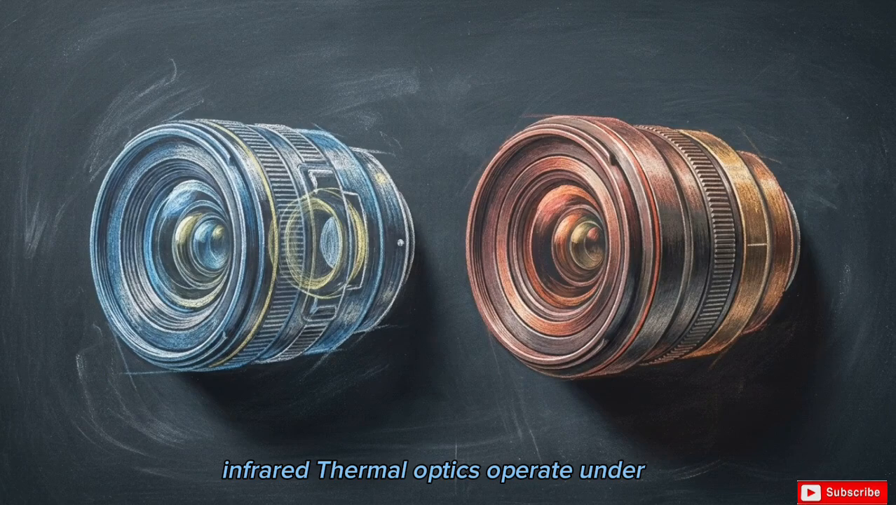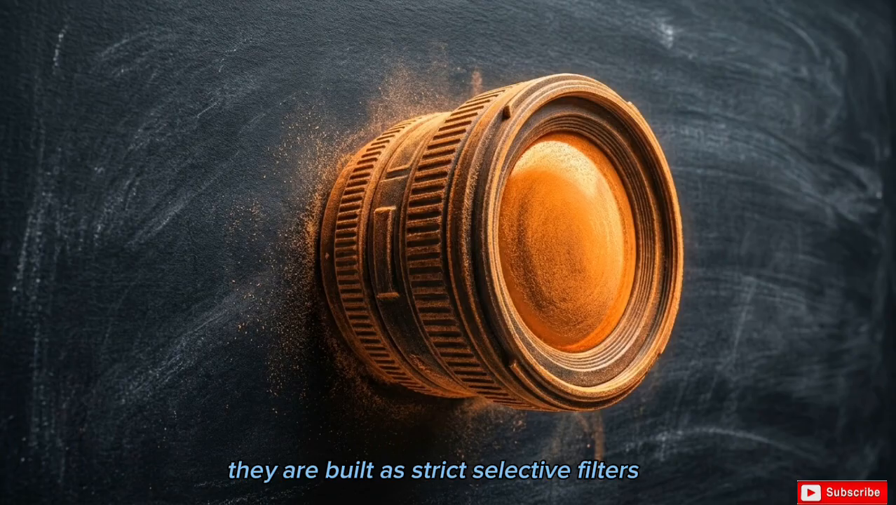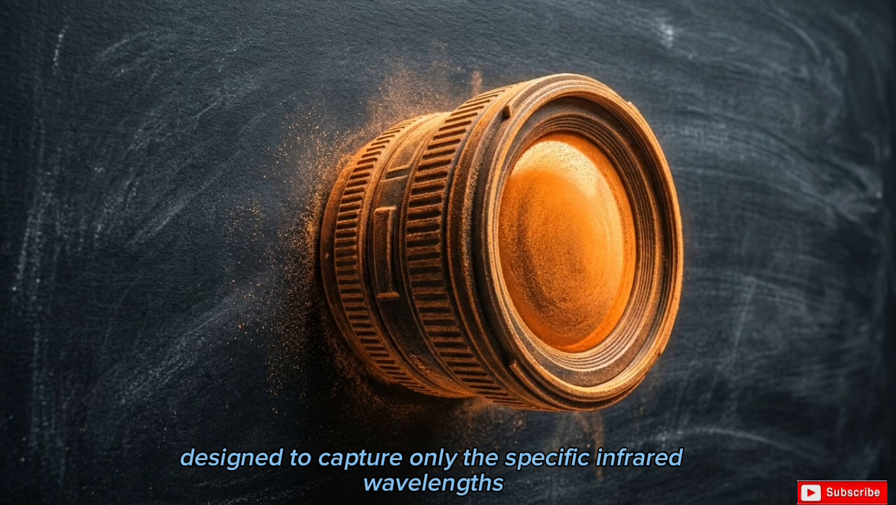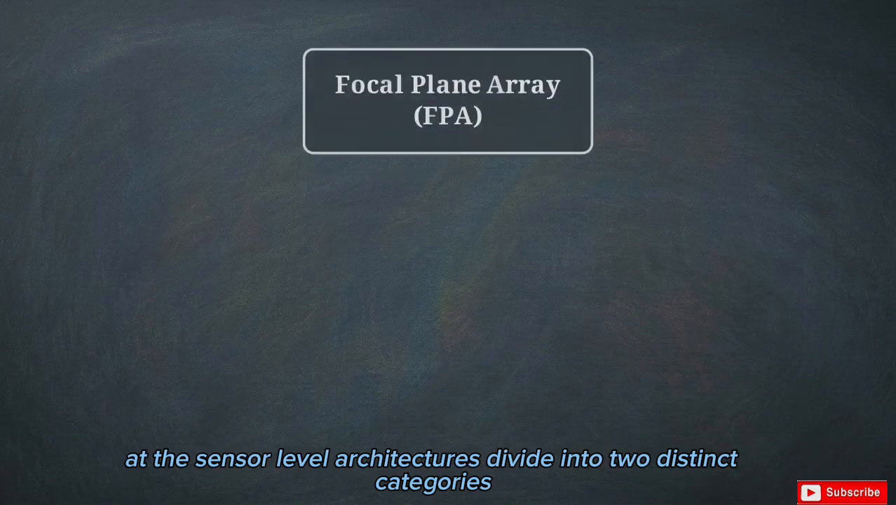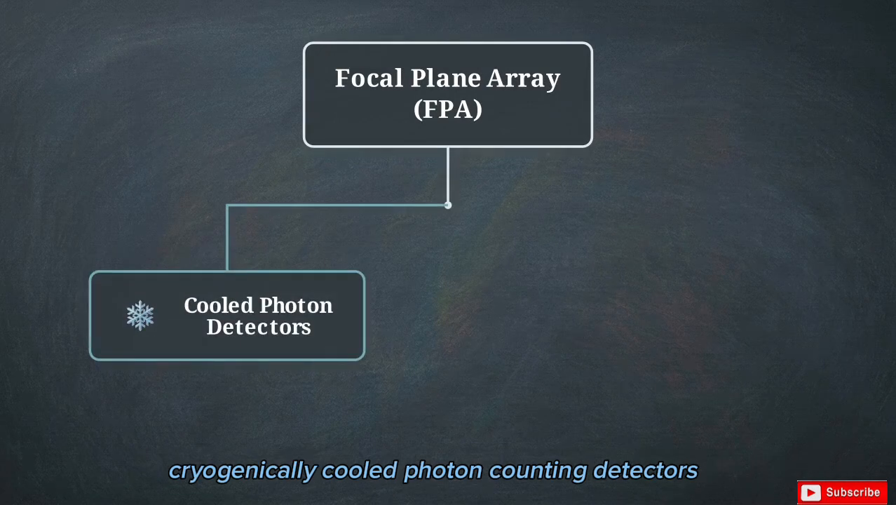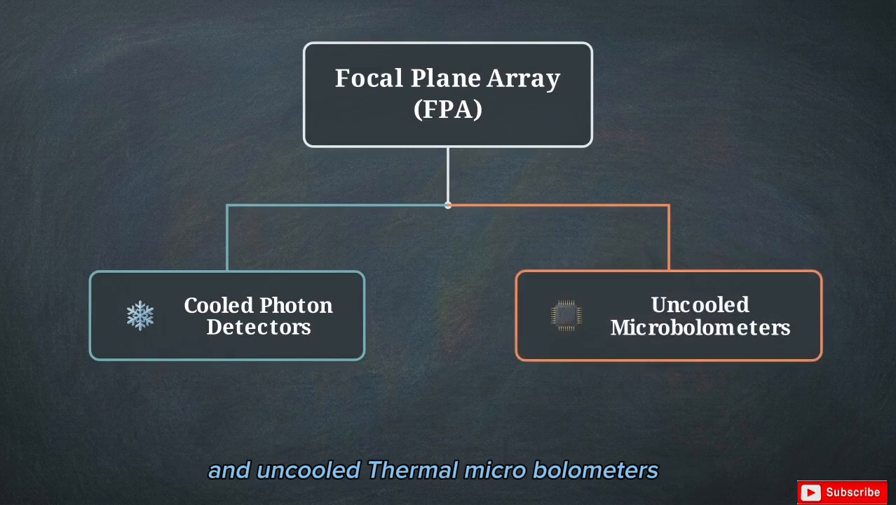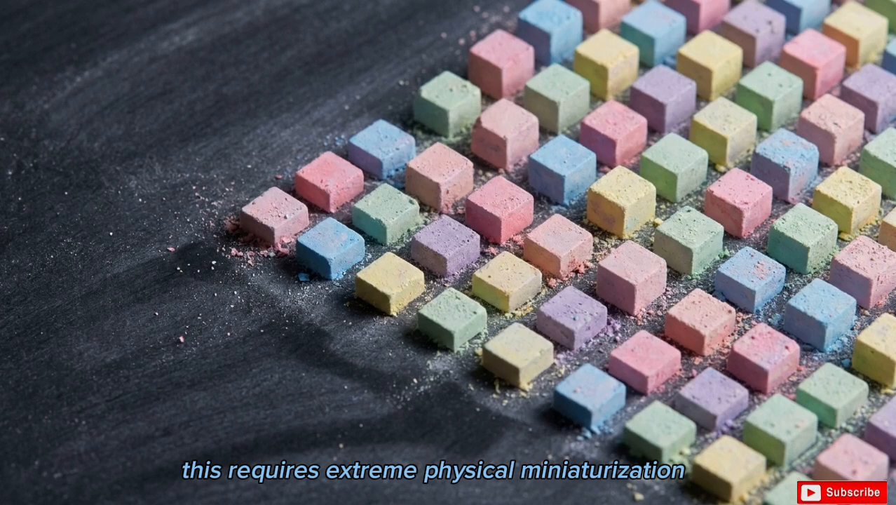Thermal optics operate under entirely different constraints than visible light cameras. They are built as strict, selective filters designed to capture only the specific infrared wavelengths that survive the journey through the atmosphere. At the sensor level, architectures divide into 2 distinct categories: cryogenically cooled photon counting detectors and uncooled thermal microbolometers. Modern uncooled cameras utilize a focal plane array. This requires extreme physical miniaturization to fabricate microelectromechanical systems, or MEMS, directly onto a silicon substrate.